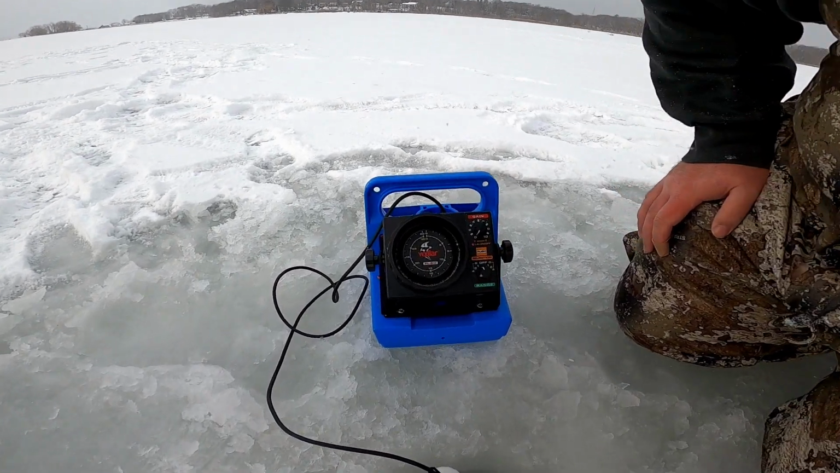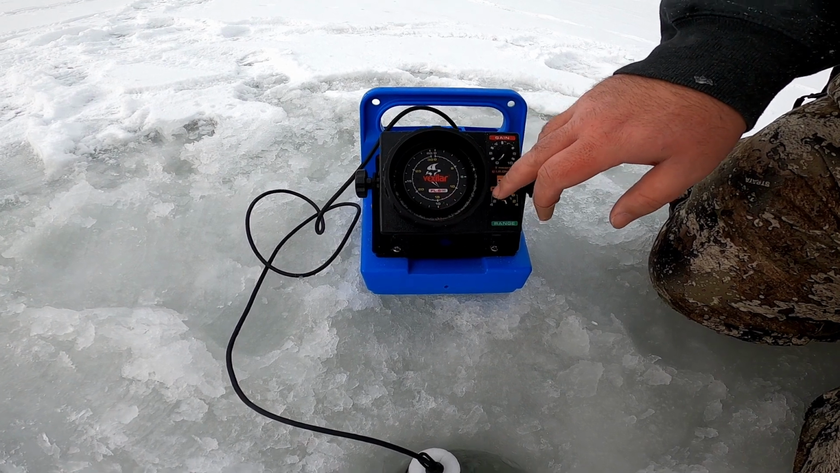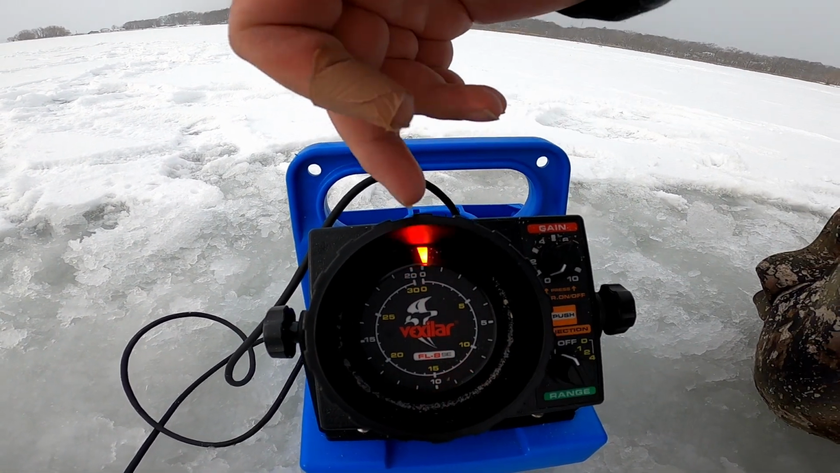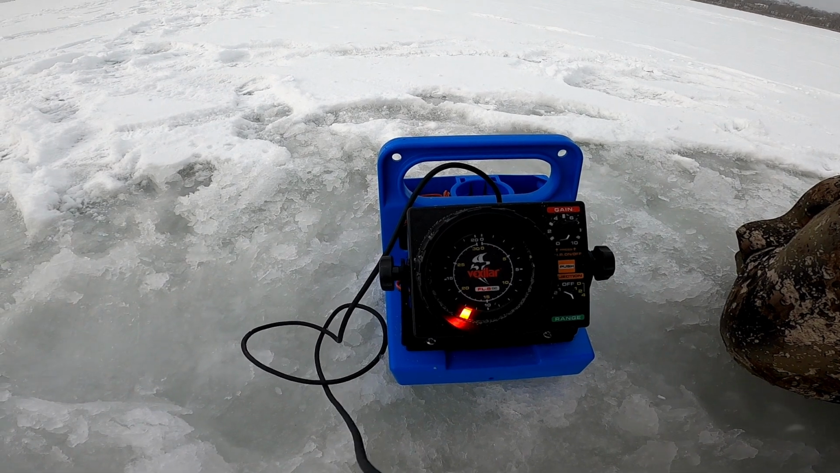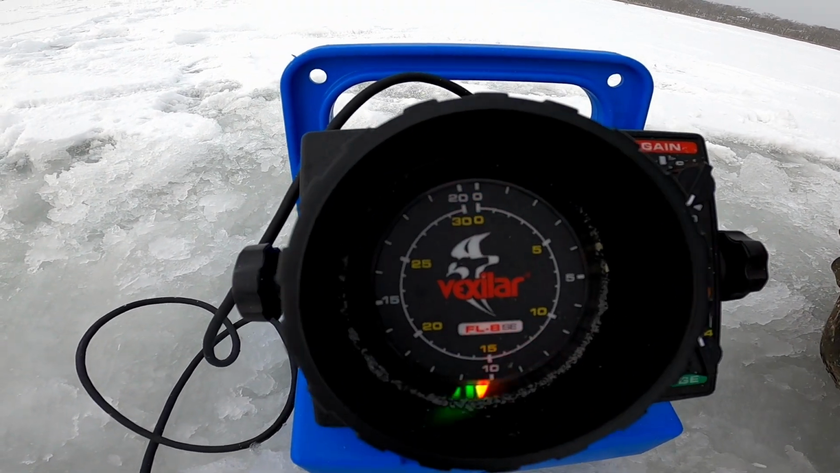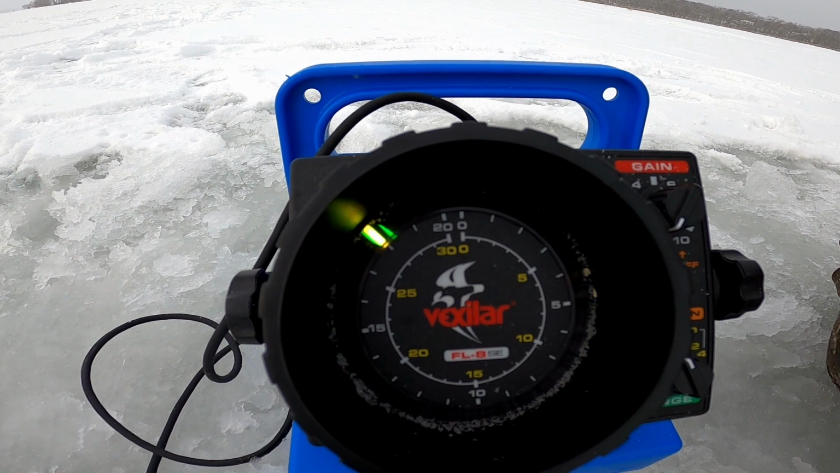So we are in, I'd say, like 7 feet of water. So you'll see that's the bottom. This is the top here. So as I move this transducer, you see how the bottom's going deeper and deeper. Hopefully you can see this on the camera because I don't know how well it's picking it up. I did bring a fishing pole just so that way you could see the fishing pole.